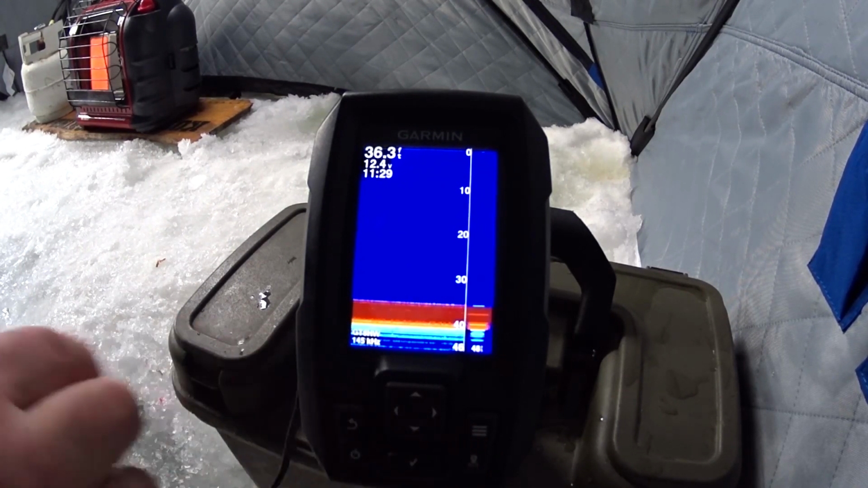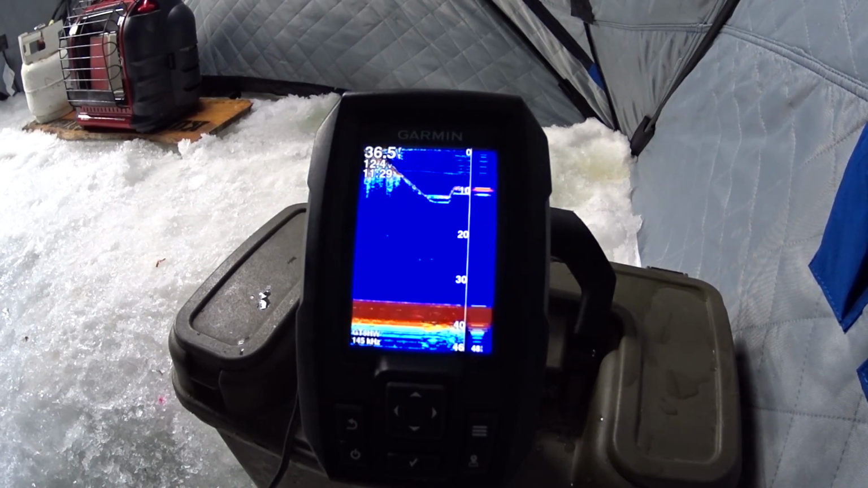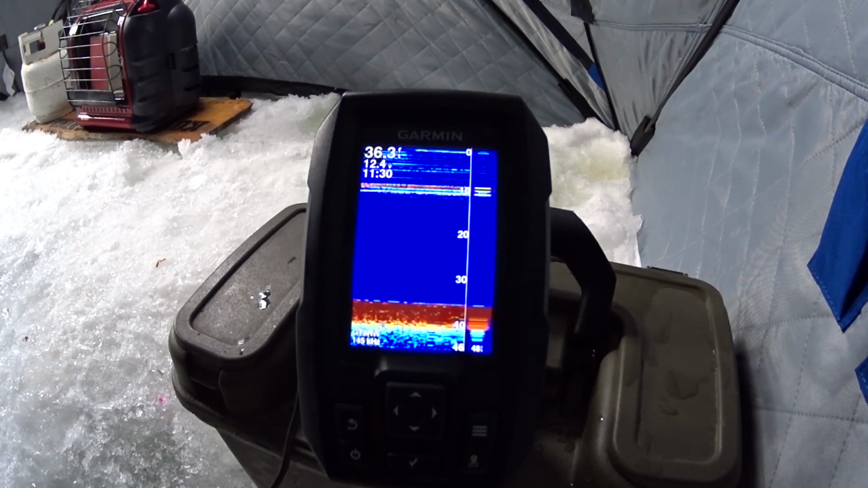So let's get started. I have a flasher and an ice jig right now. As I drop it below the transducer, you're going to see a little bit of disturbance. As we settle out at 10 feet, you will see my ice flasher and my ice jig is right below that. The solid line at 10 feet is my flasher, and the small line is my jig. I'm going to go down further. You can actually watch yourself drop below.